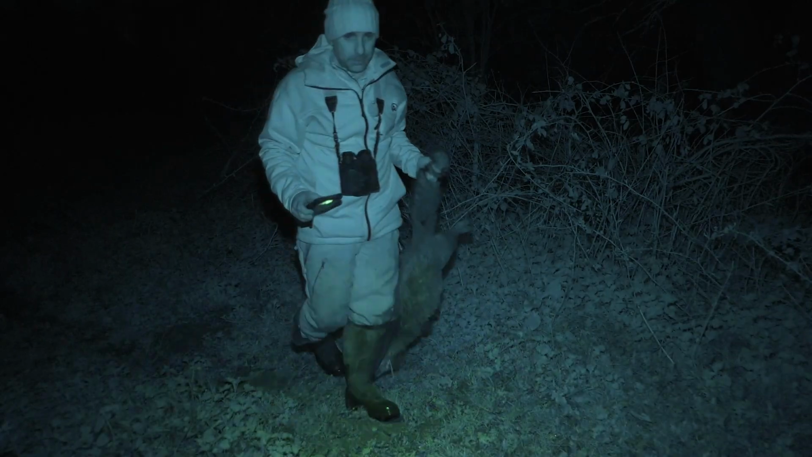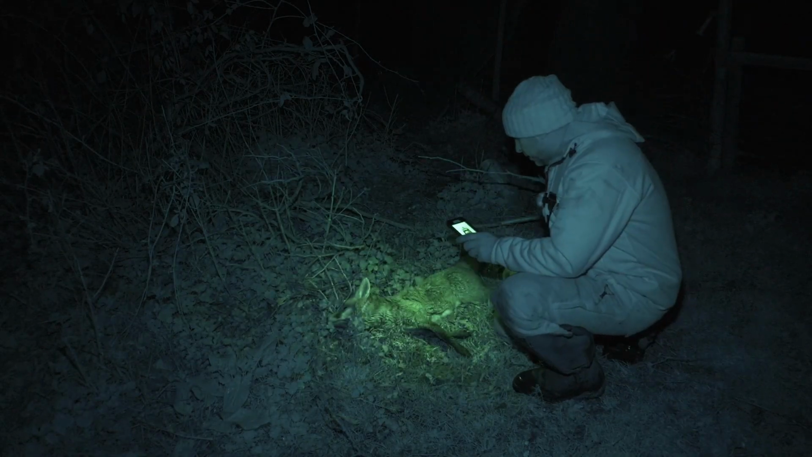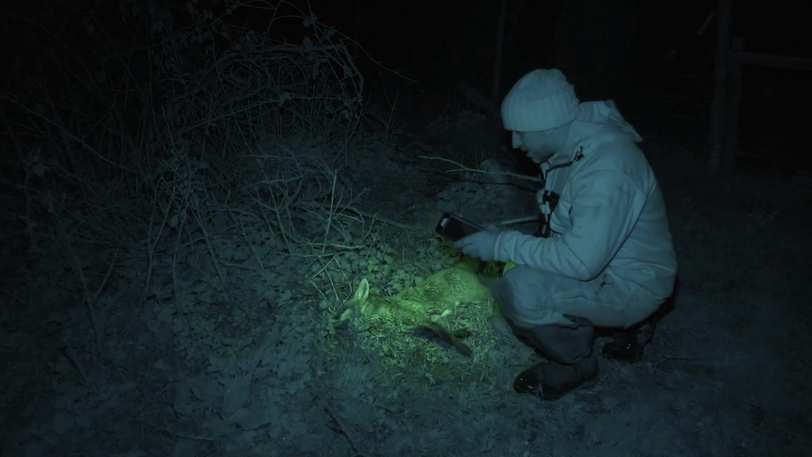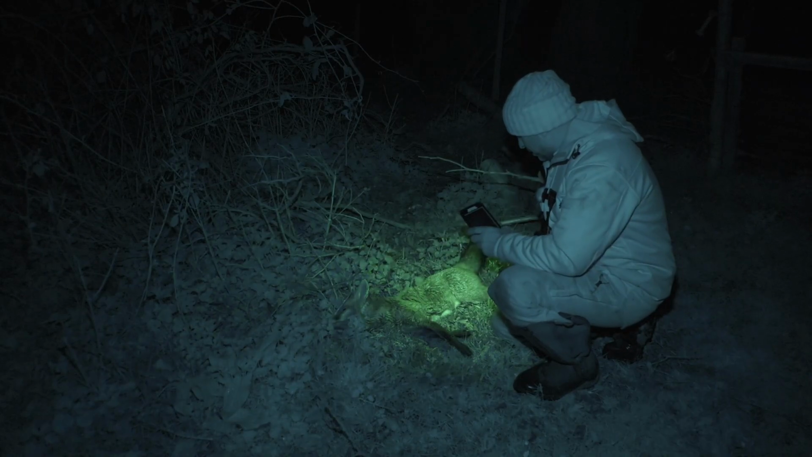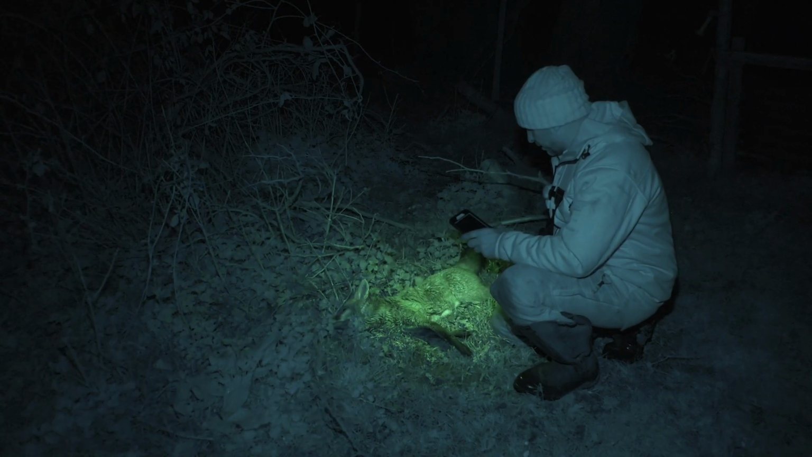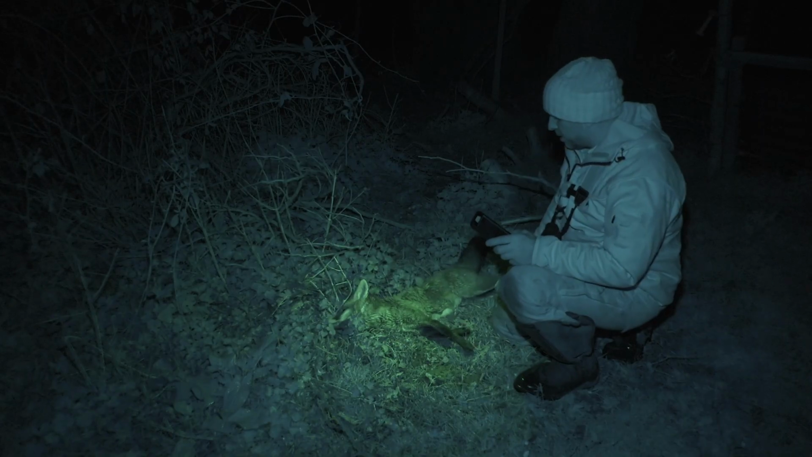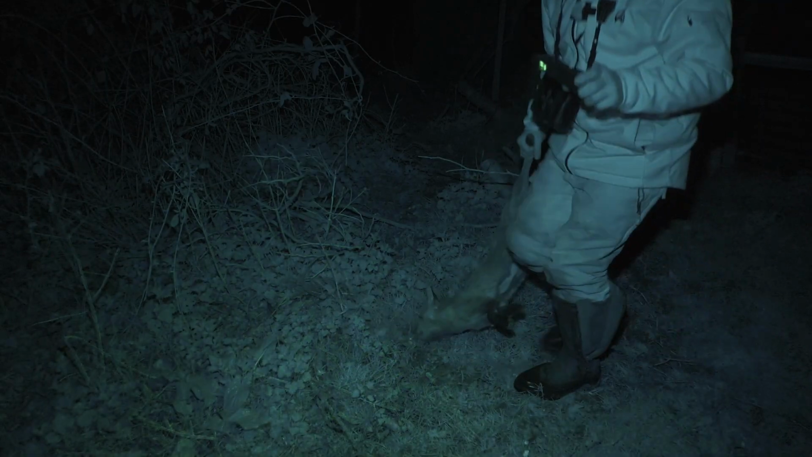Still, another big fox. That again's a vixen, slightly smaller one. That was the first one I got. So, another good one to get though. Brilliant. Right.